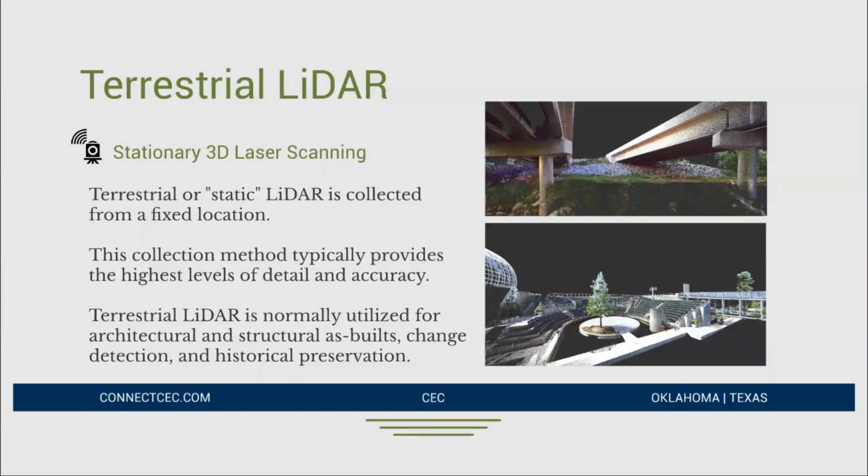So the most basic form of LiDAR is called terrestrial LiDAR, sometimes called static LiDAR. This is just a sensor that sits in a fixed position on a fixed height or a tripod. Many times these sensors will rotate 360 degrees so that it scans the entire environment all the way around the sensor.